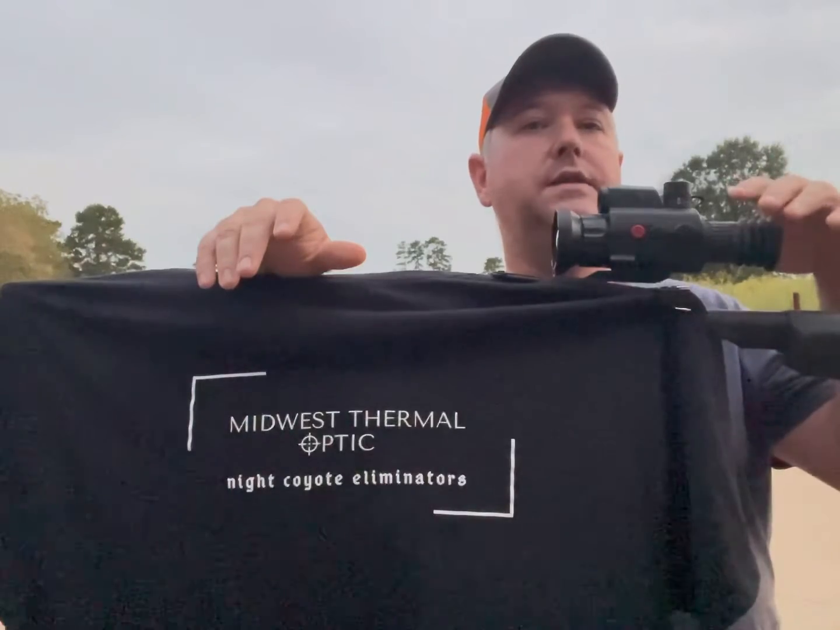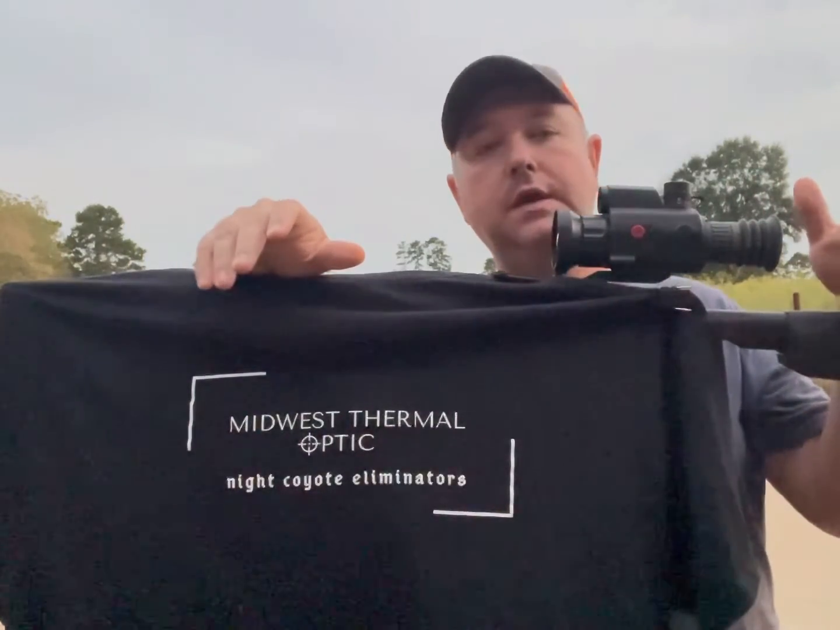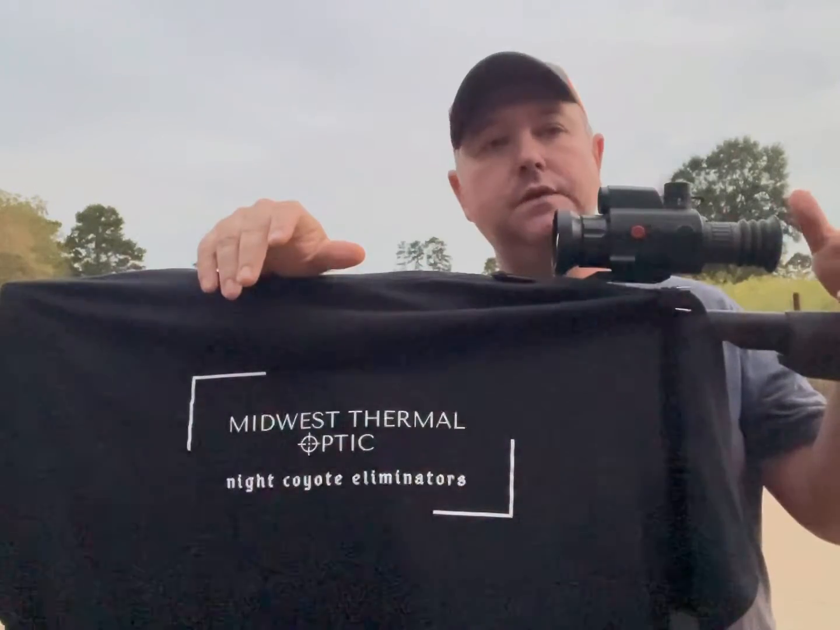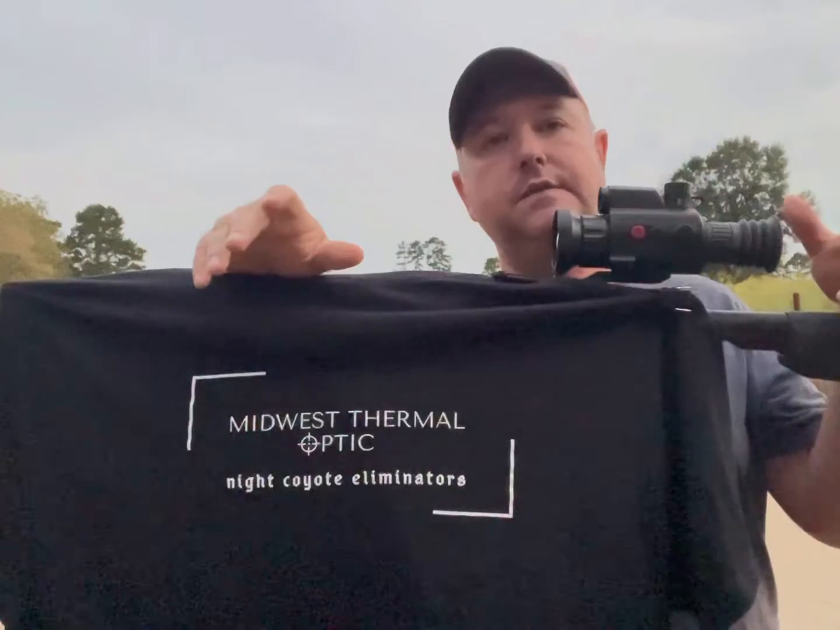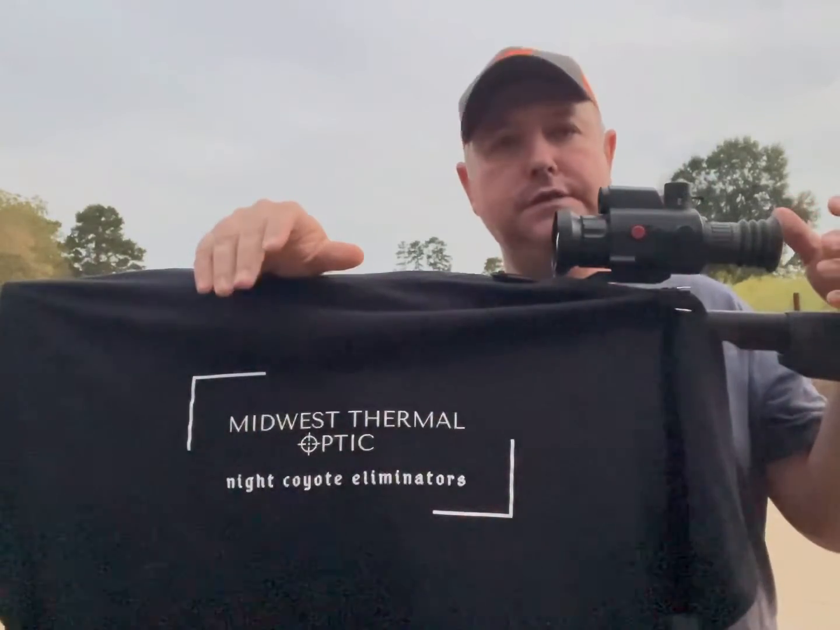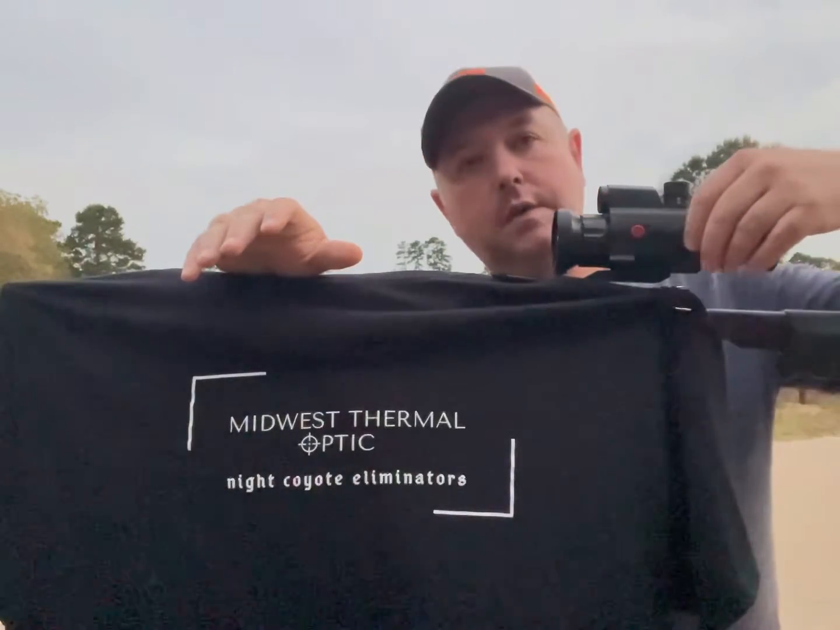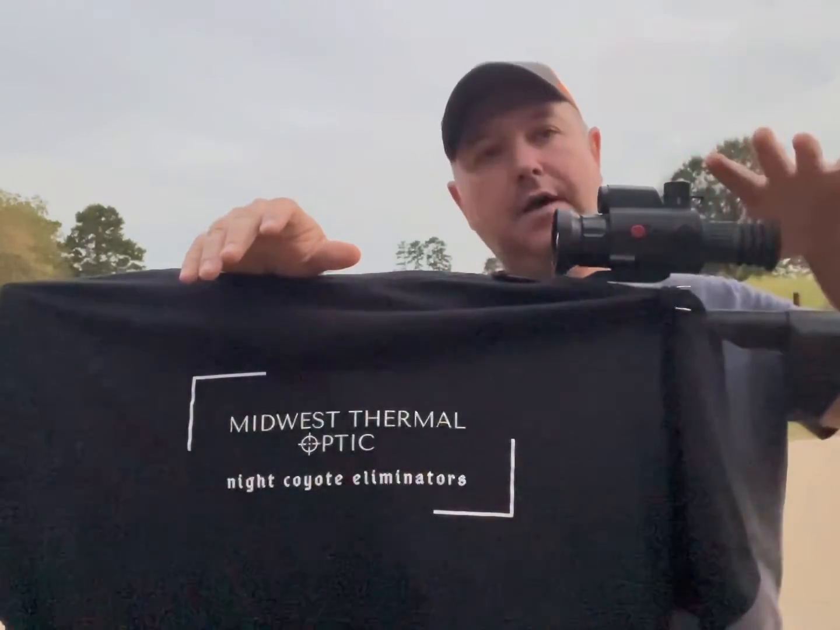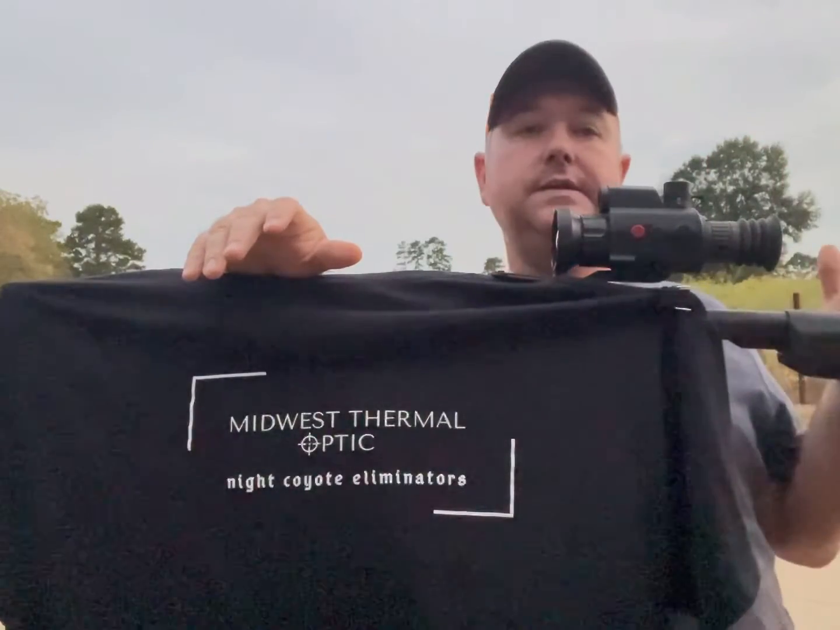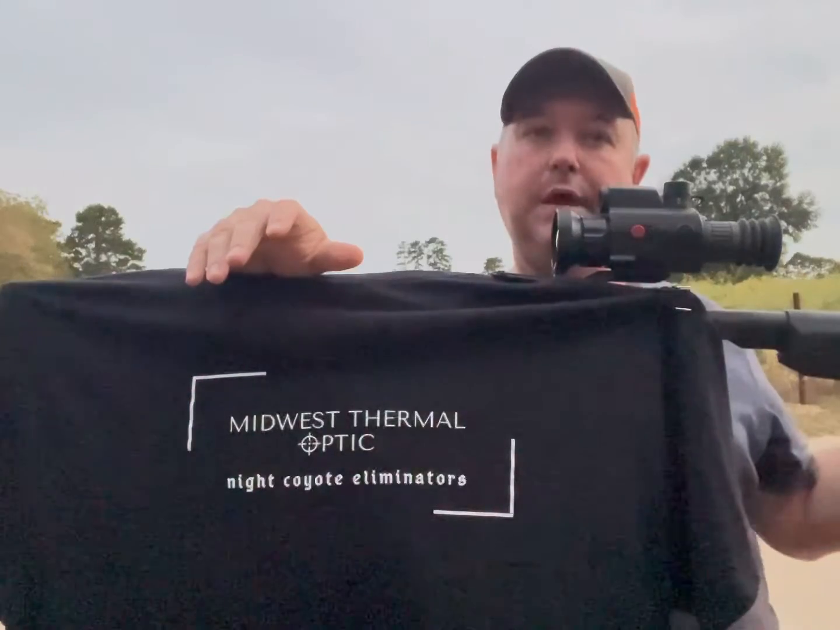But your far away shots, like for instance coyote, if you're coyote hunting, you know as well as I do, you can call coyotes into 50 yards, and sometimes you get some that want to stop at 250 or 300, and there's just nothing you can throw out there to make them come any further. Well, you can zoom in one time, and that'll bring you to a 5 power 320. So you're basically back to a 384 core scope, but at 5 power.